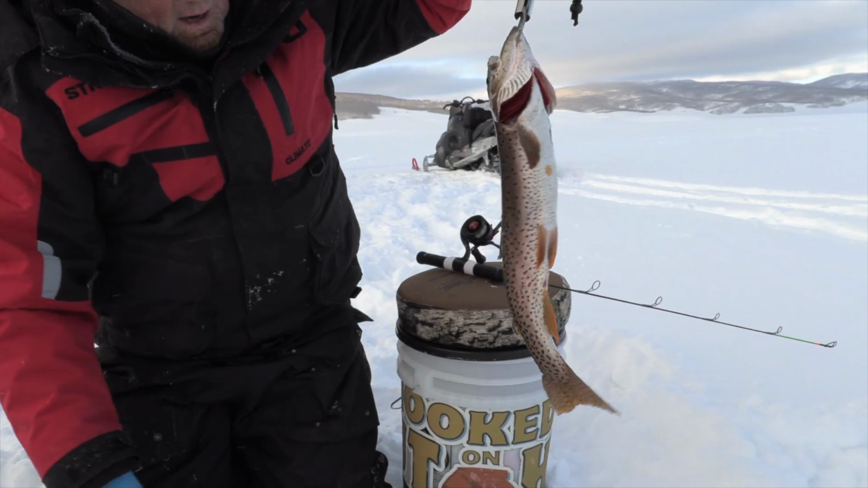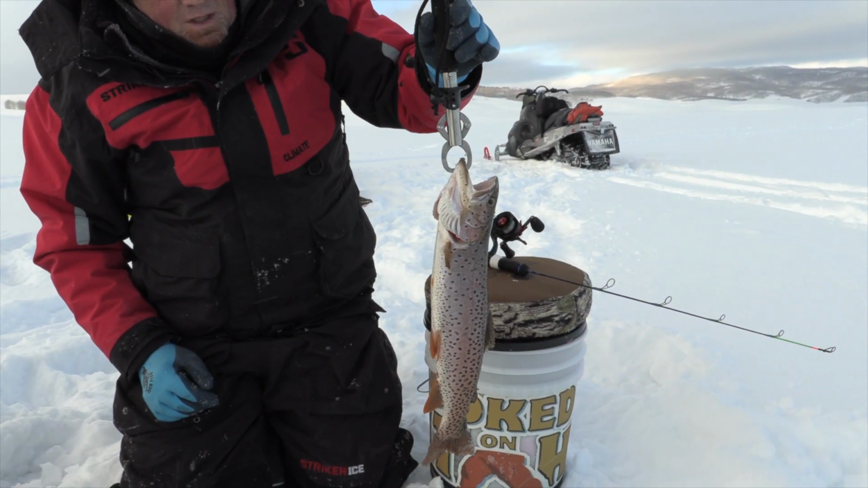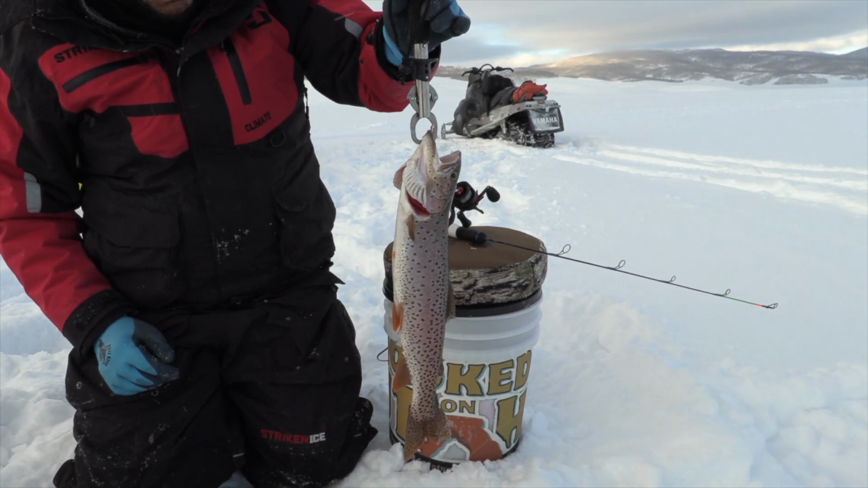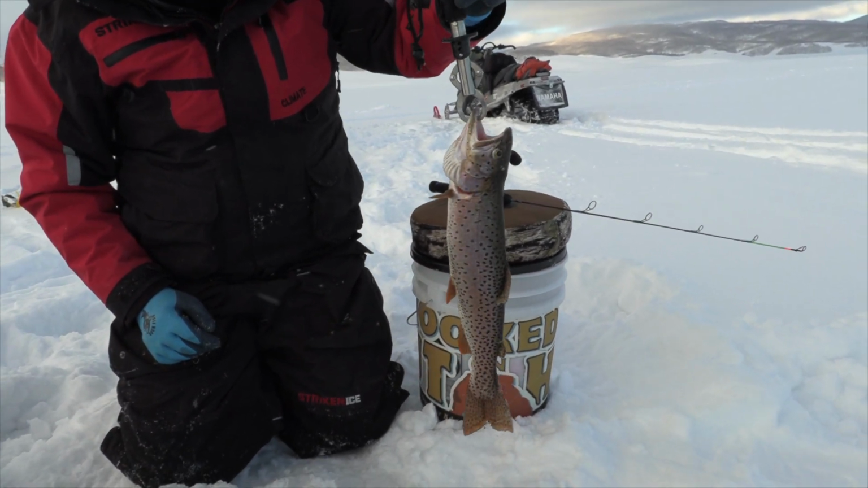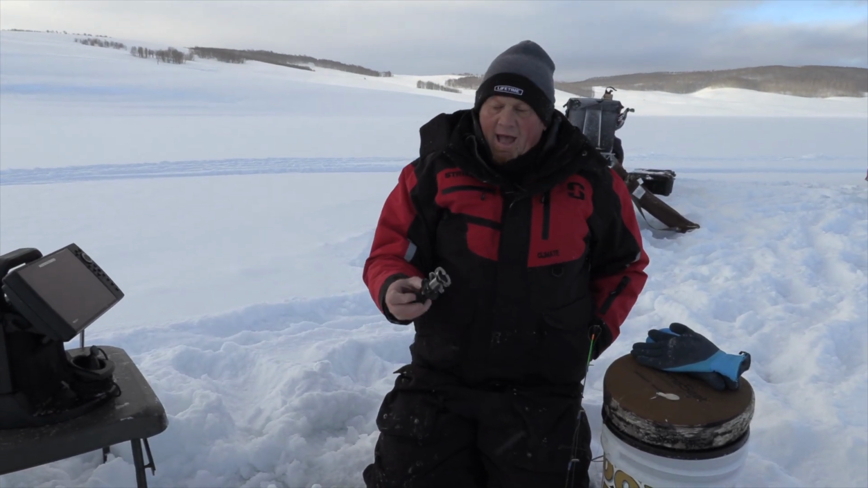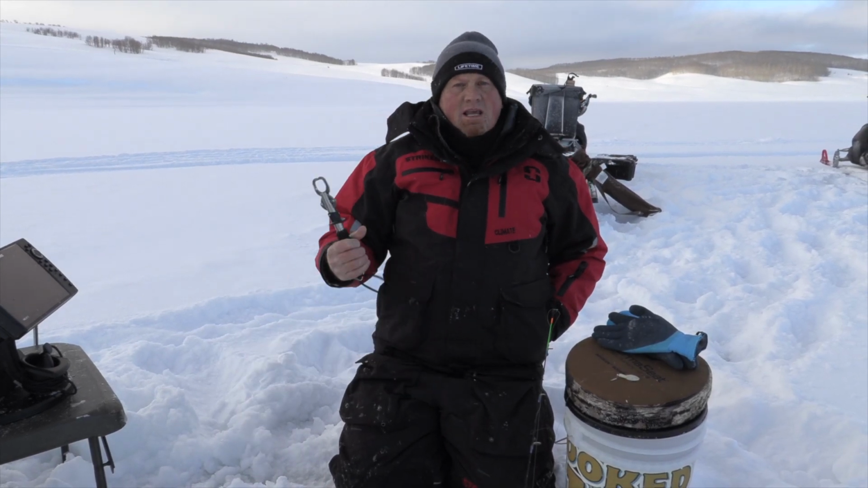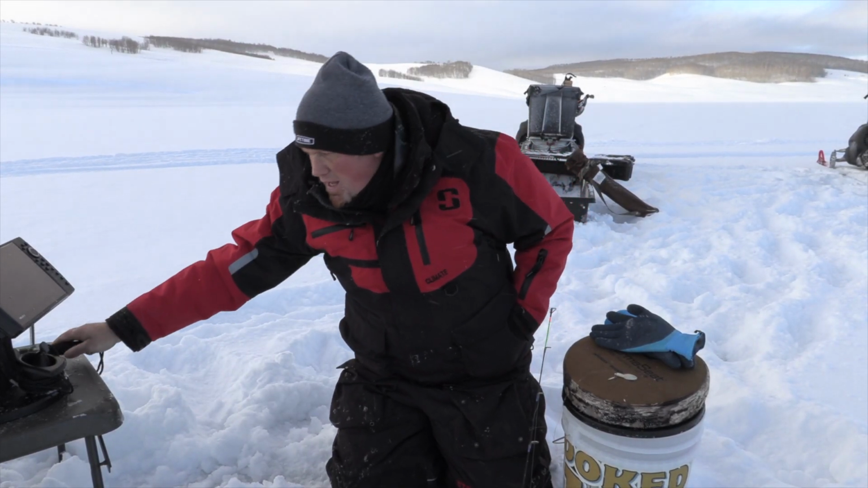Absolutely. You know, I thought I'd try my Boga Grip that I use for bigger fish. You just don't have to handle them, you can grab them. It was a little tricky, but that's a nice fish. We'll put him back. Okay, so I used my Boga Grip on that, just trying to reach down and grab him, see if it worked. I think it worked okay.